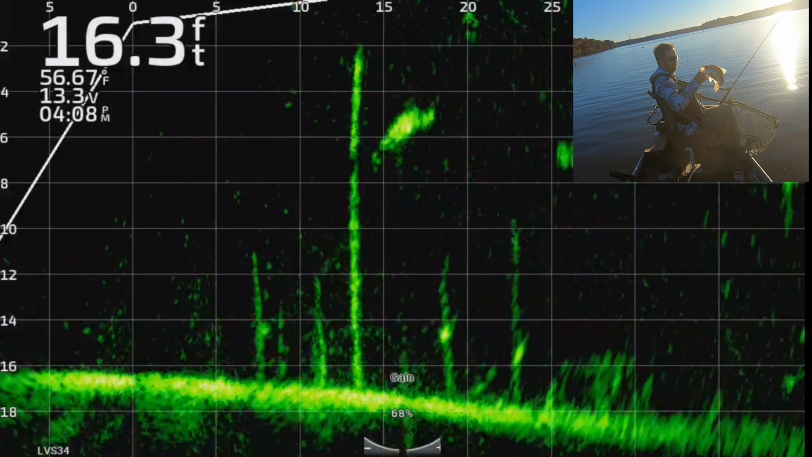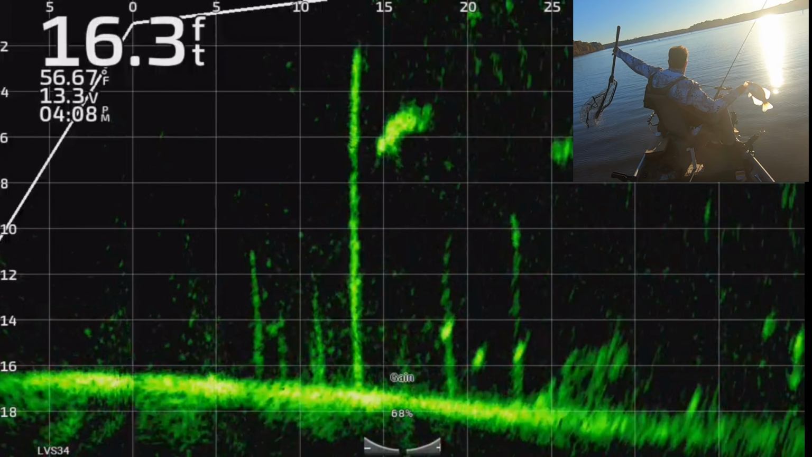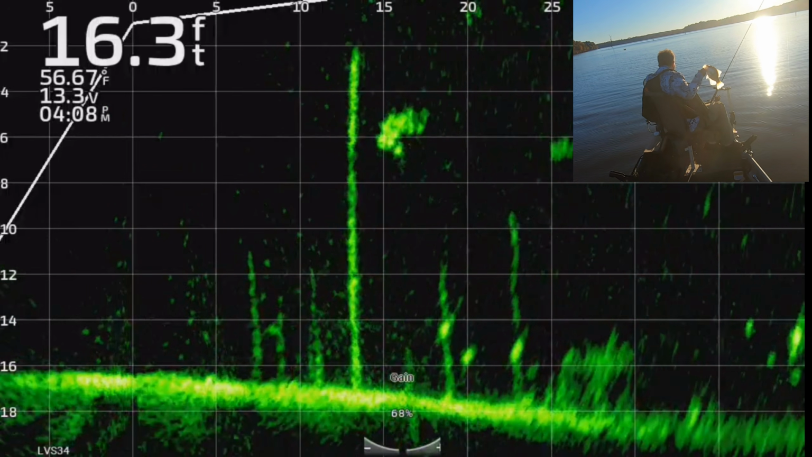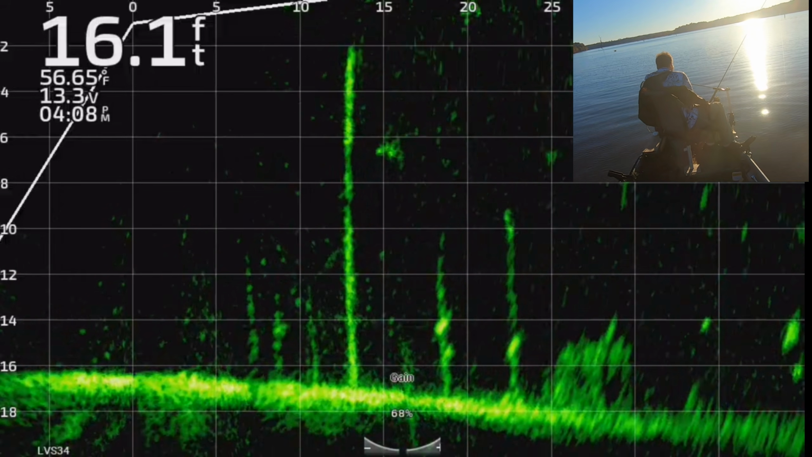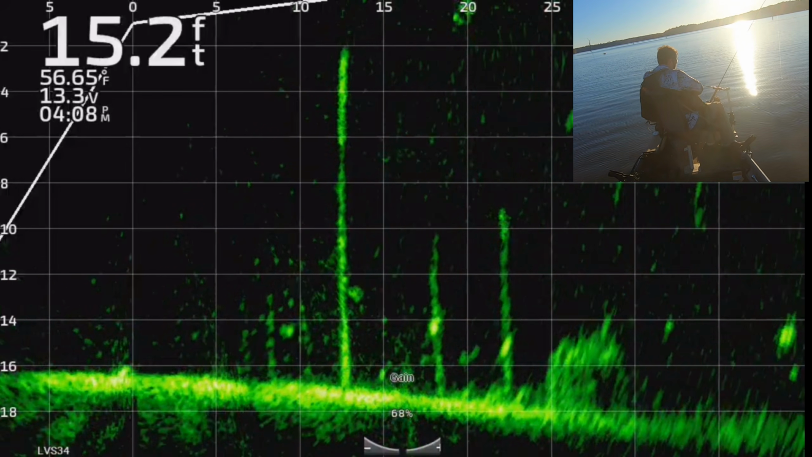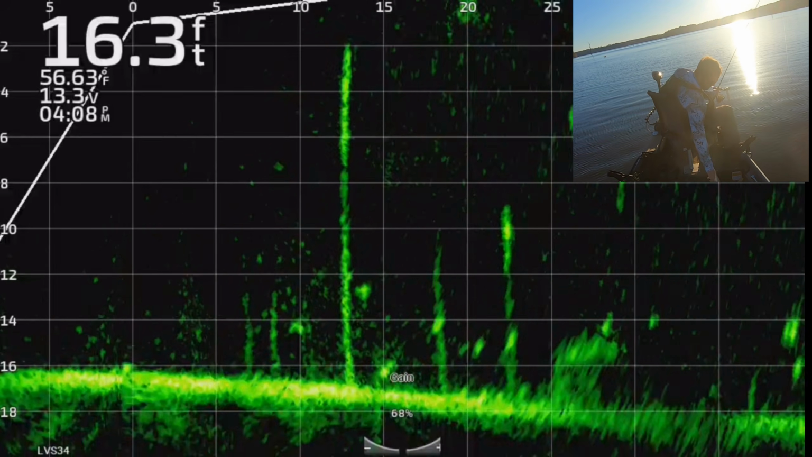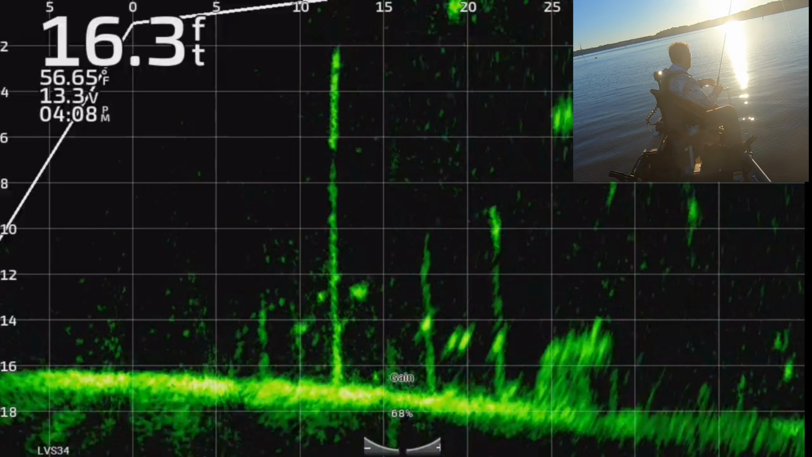Very nice. Let's see if he's going to be number 4. I think he is going to be number 4. Yep, about 12.5 inches. Number 4 towards the 7.